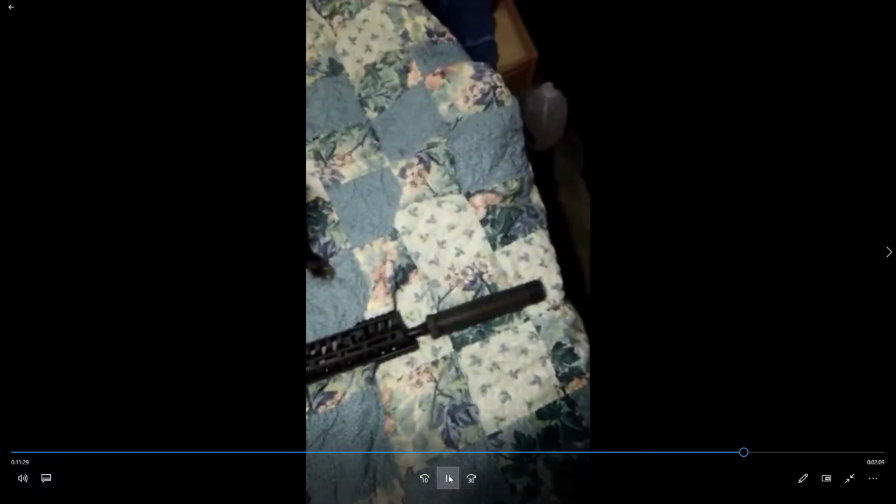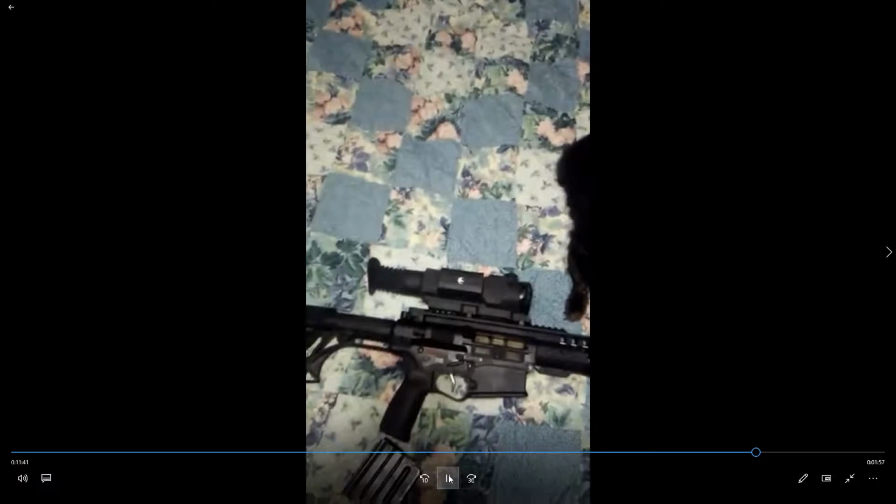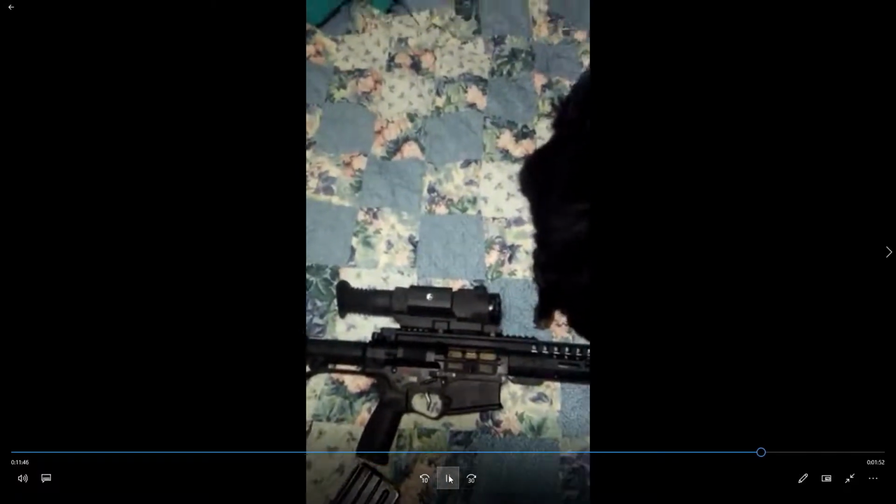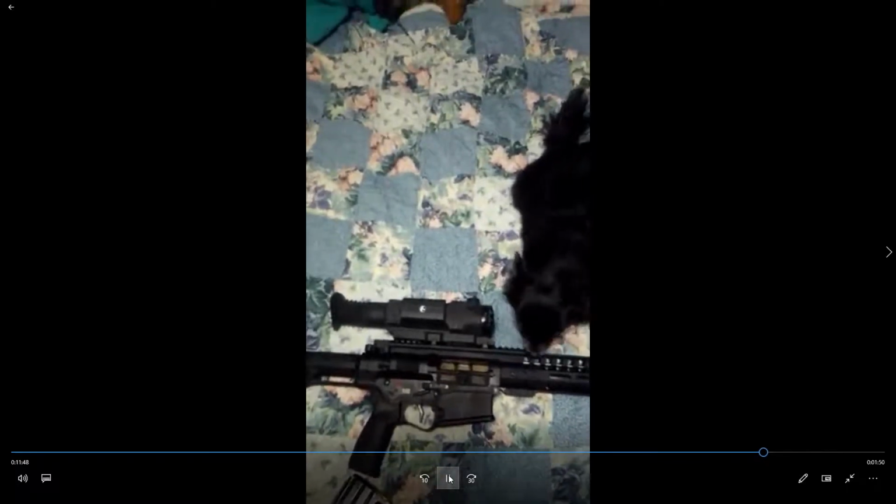Another thing you're going to need is this little insulator thing here for your silencer if you run a suppressor on it. The reason being is, number one, it keeps it from getting dented and dinged, beating it around. The other is at night, the Pulsar scope, it don't see images, it sees heat. So after you shoot 2 or 3 rounds, especially in a 308, that suppressor is going to get very hot.